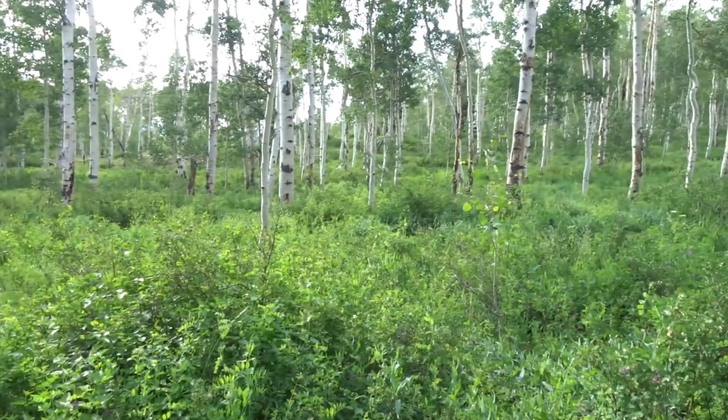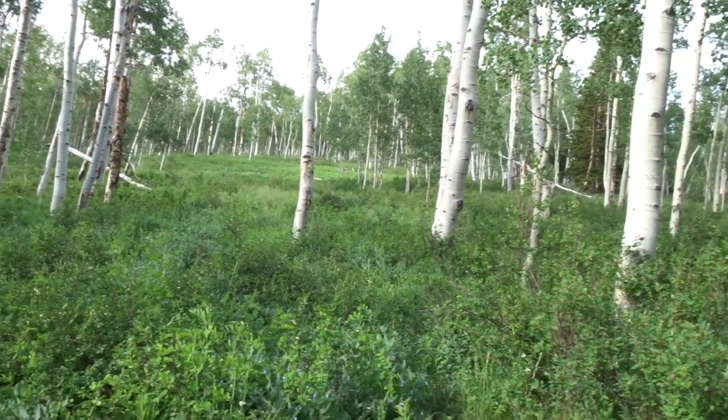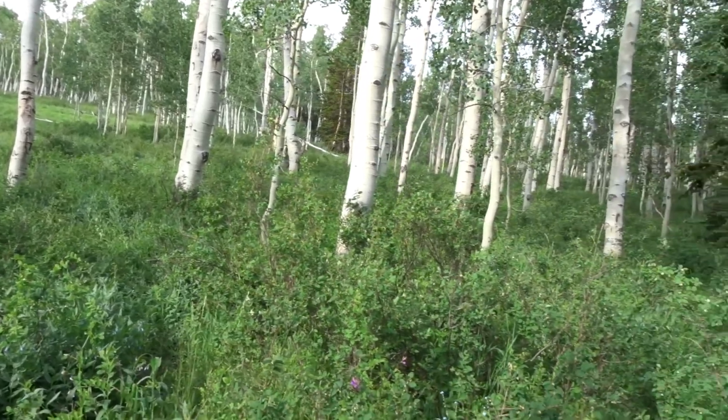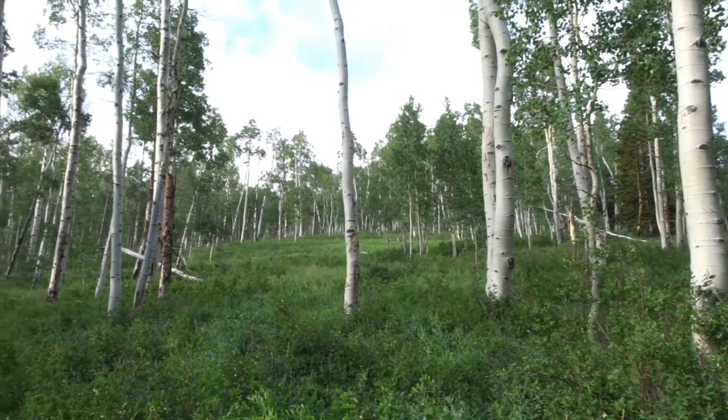Everything is still pretty green up here, so they got plenty of feed. Hopefully we can spot a few as we're hiking up here, see if we can find them. Alright, we're making our way up through here. As you can see, this ground cover is green as can be. It actually is quite tall too. Taller than usual, it seems like. But this is where they're going to be.